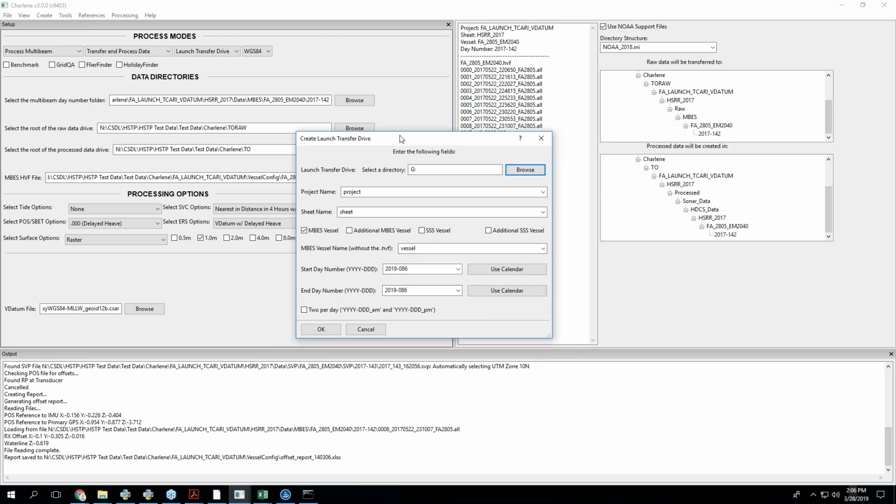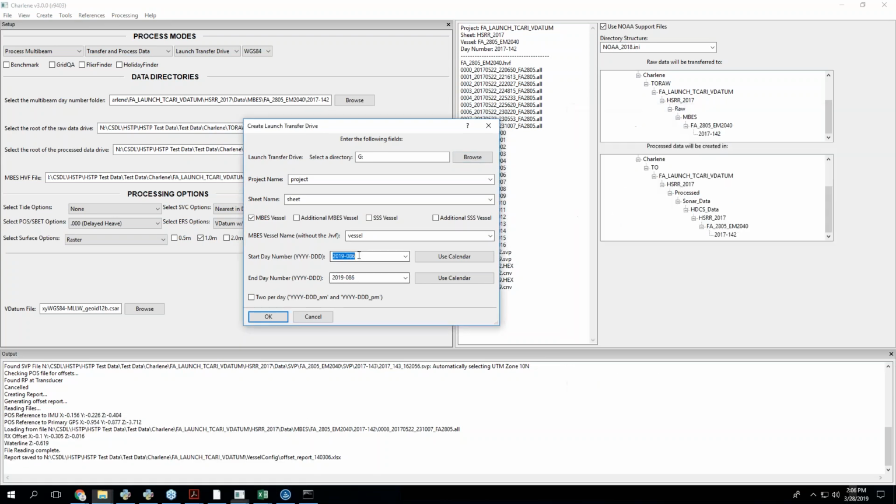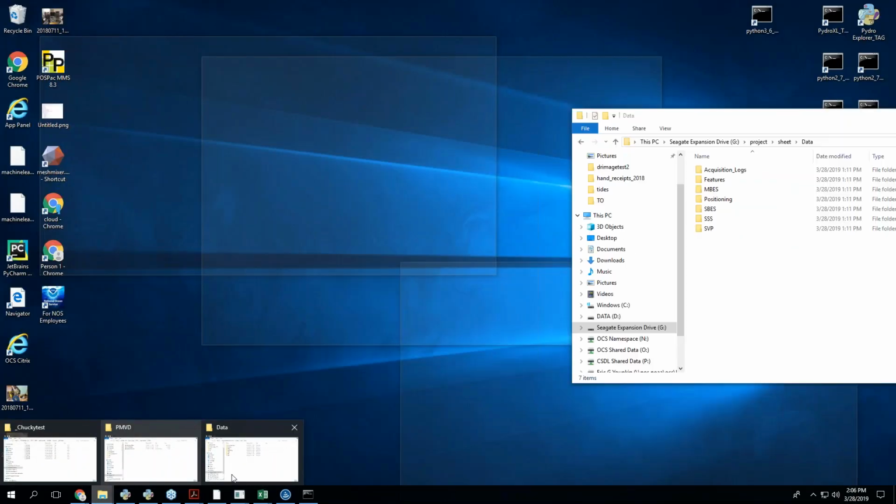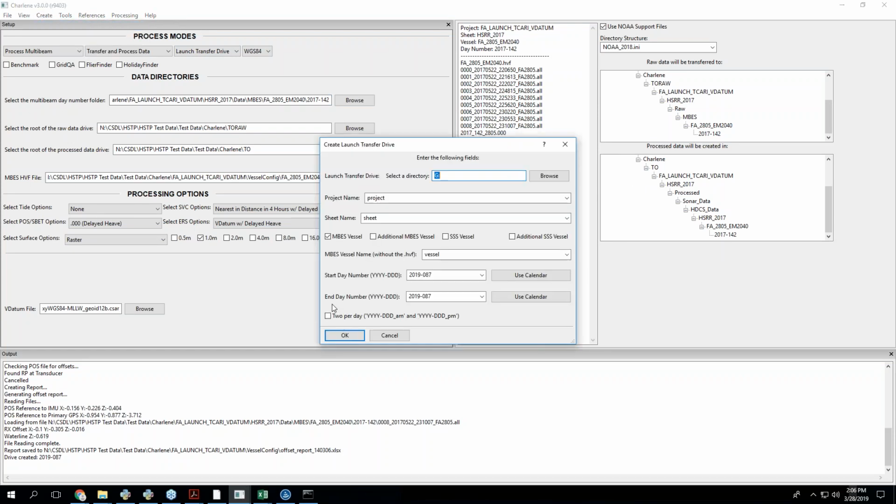And that way, when I open the create launch transfer drive, and let's say I just wanted to create the next day, I can just do that and hit OK, and it's super quick. There's the next day. It's right next to the day that I had previously. And then I can go in and OK, the next day.